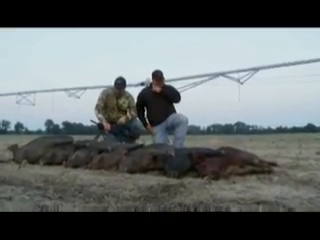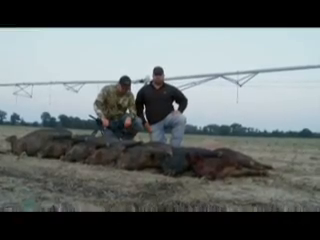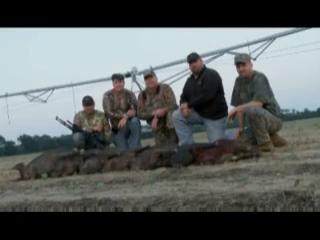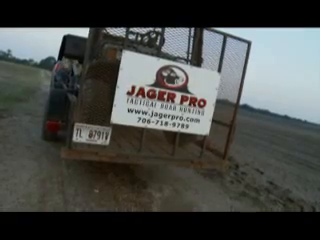We got a bunch of hogs here, and it's been a hell of a trip. You want to do a night trip, these are the guys to call. I had a great time with the guys. I'm going to tell you right now, man, these guys are professionals. If you got kids, ladies, somebody you're introducing to this night stuff the first time, I promise you, Rod Pinkston, Jager Pro, bad to the bone.